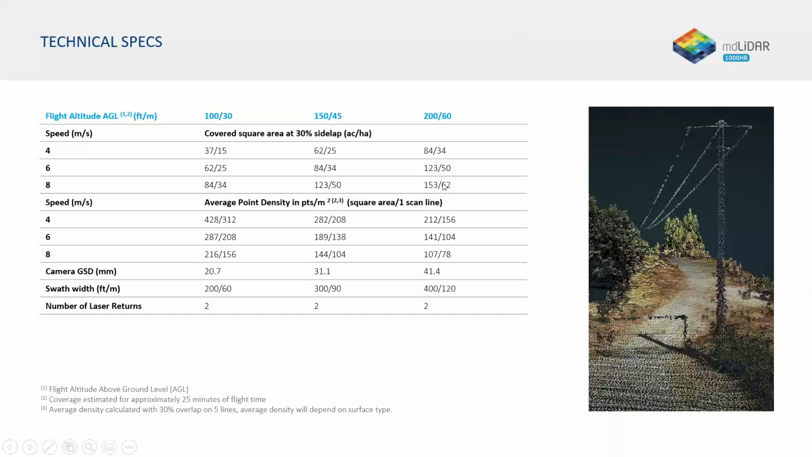Typically, I would say people are flying about 50 to 60 meters or 200 feet above the ground, and about 4 to 5 meters a second, or about 10 miles an hour. In those parameters, you're going to get anywhere from 60 to 80 acres of coverage in a single flight. The HR does have a 5-megapixel camera on board, so it's actually gathering imagery and LiDAR at the same time.